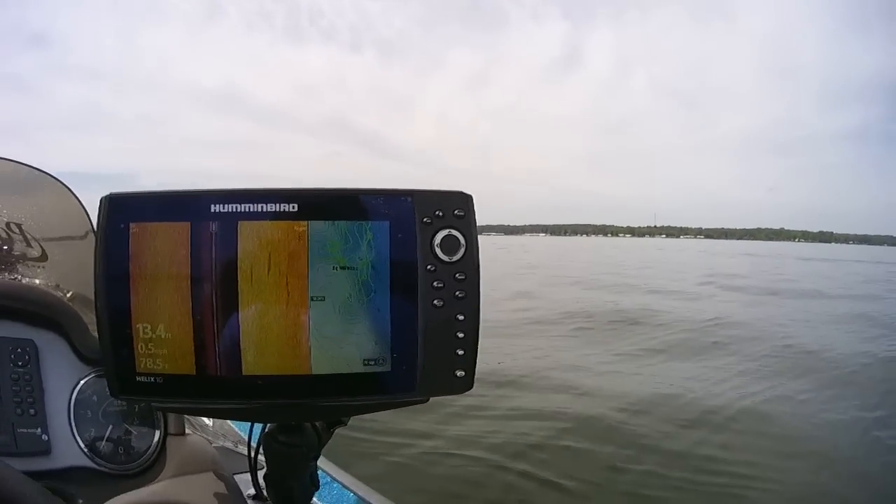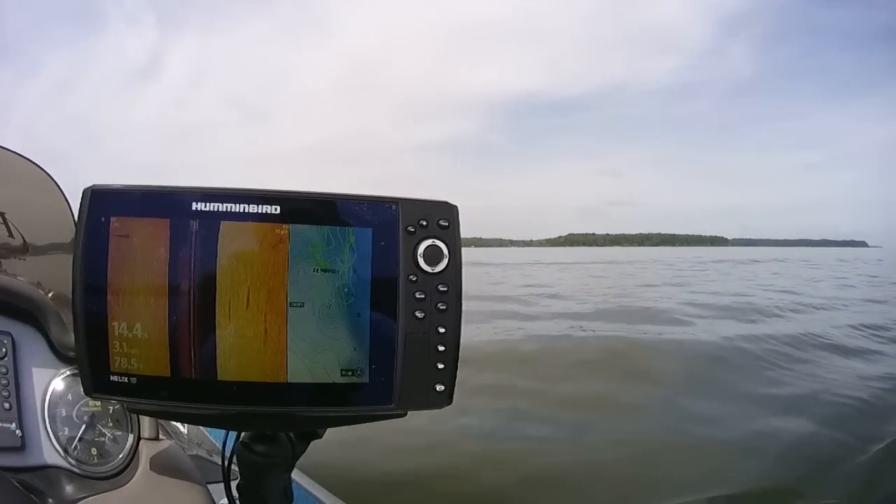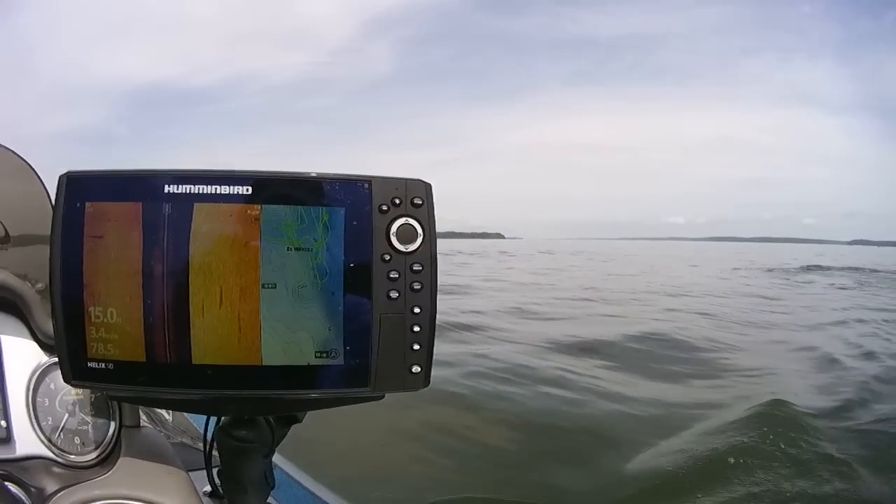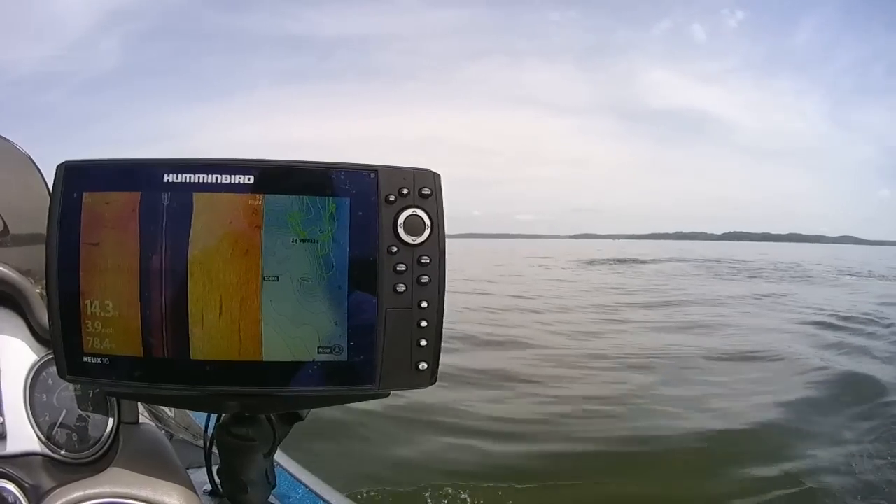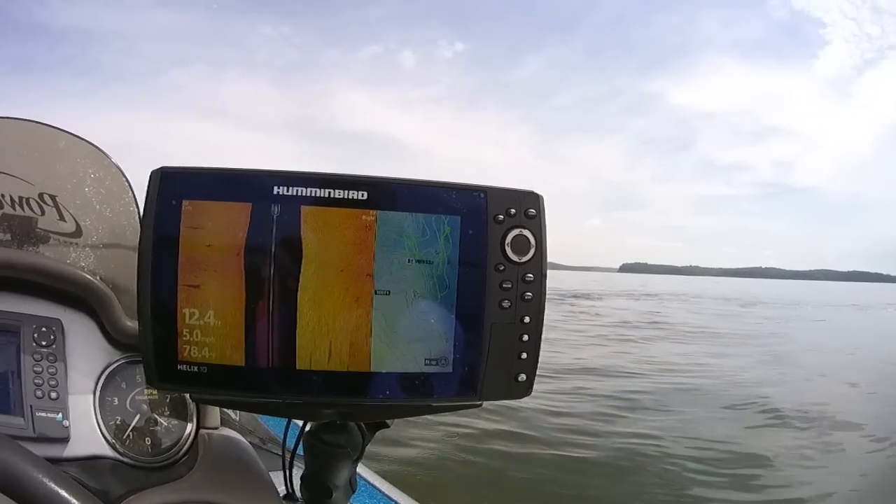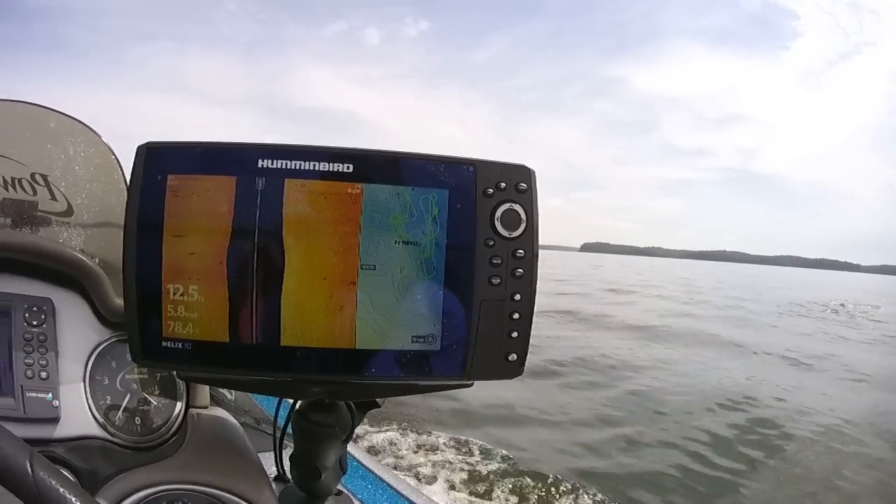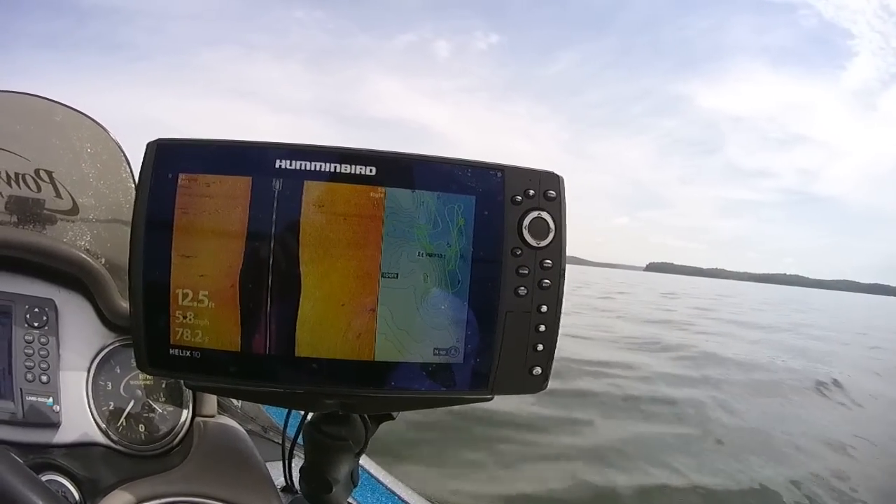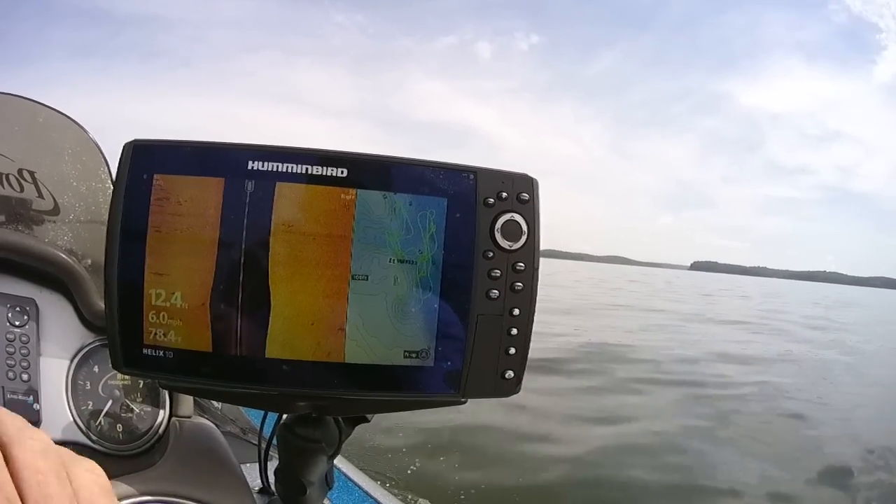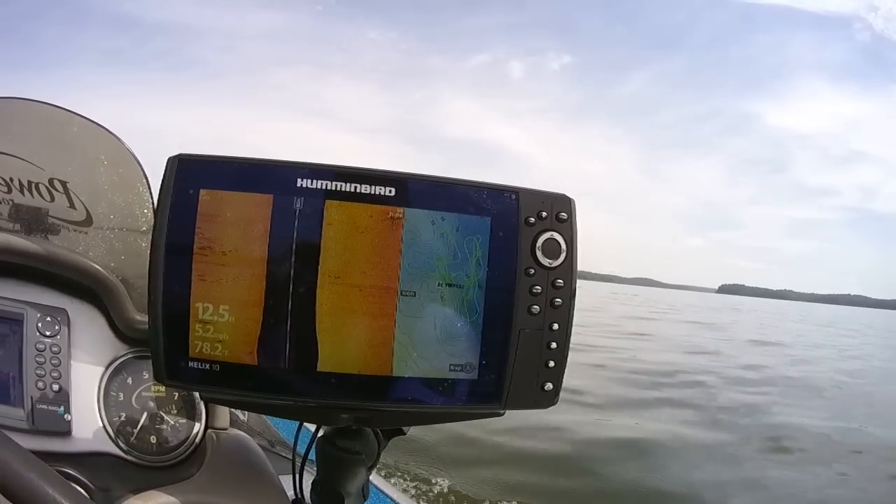But there's this quick overview on what different fish are looking like on the bottom, how they relate to the bottom, how they kind of relate to each other, and marking a waypoint, and being able to edit that waypoint back to what you want it to be, or doing it right there on the spot. But hopefully that'll give you a couple more tips as you're using your unit as to what you're looking for, what you're looking at. A little school of fish over here.